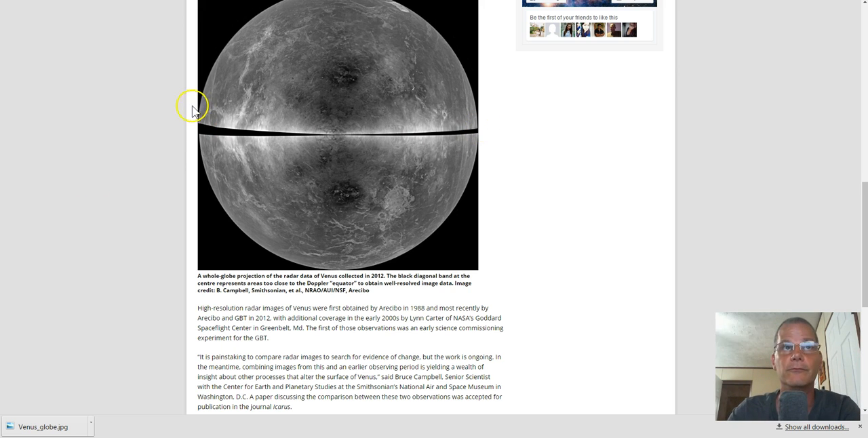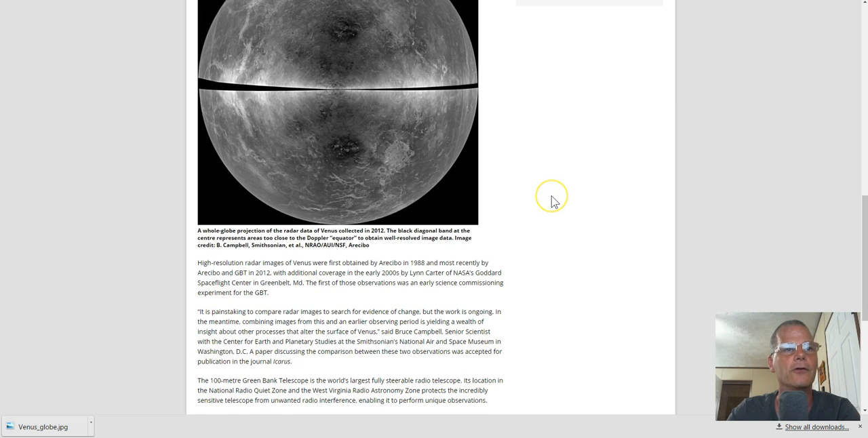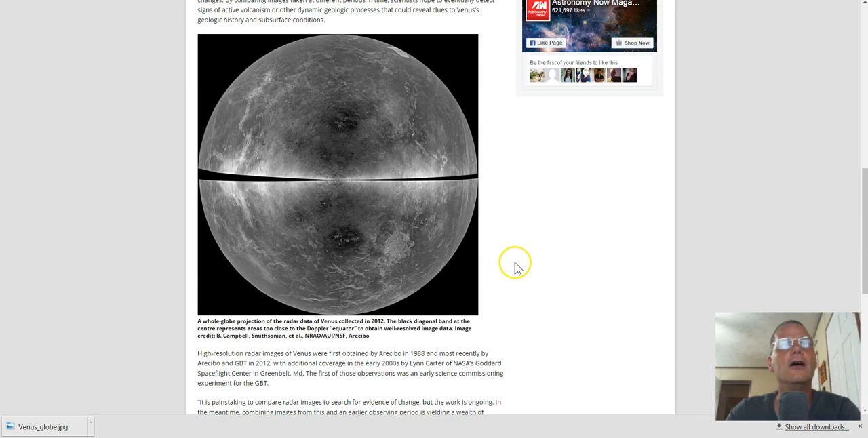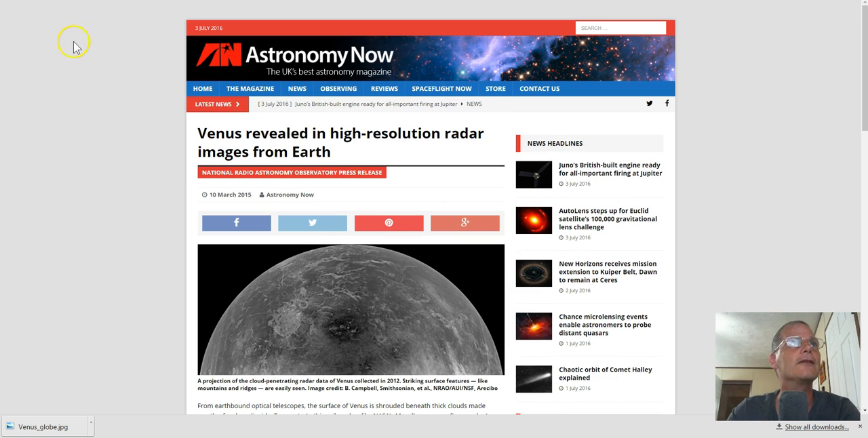So equator I'm familiar with, but it's the way they say diagonal, so I don't know if they mean this little piece here. To obtain well-resolved image data. Images credit, and of course, Arecibo, and Smithsonian, and so on and so forth. So when you get down to this thing, the way they talk about it here, it's pretty wild, guys. I love the idea of that. I mean, the way they show this.